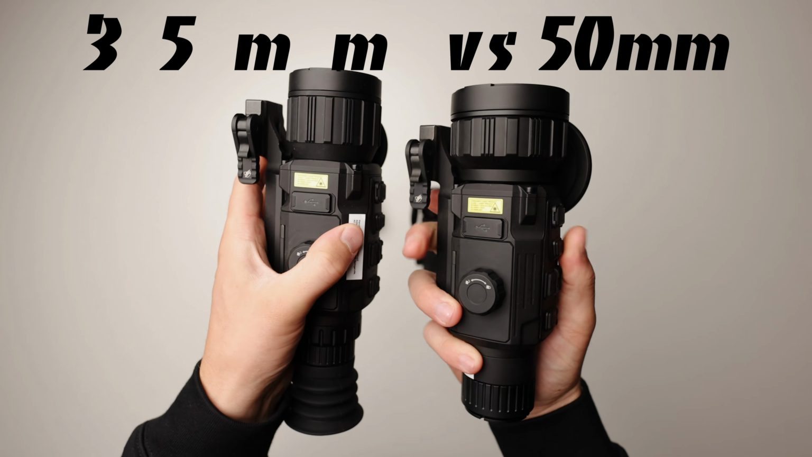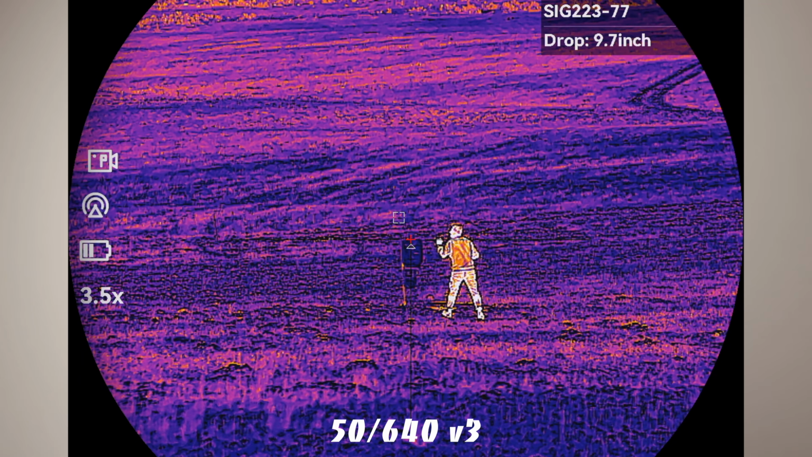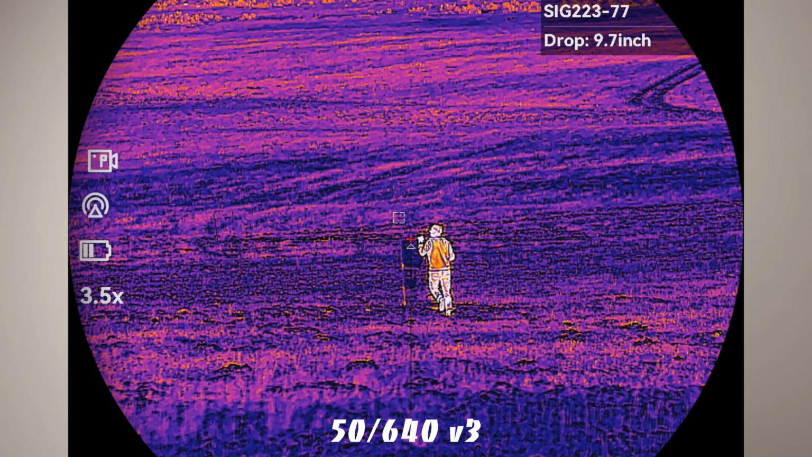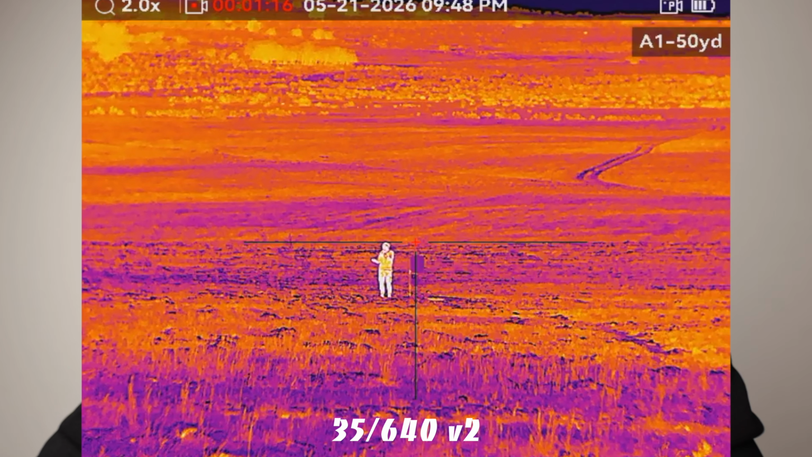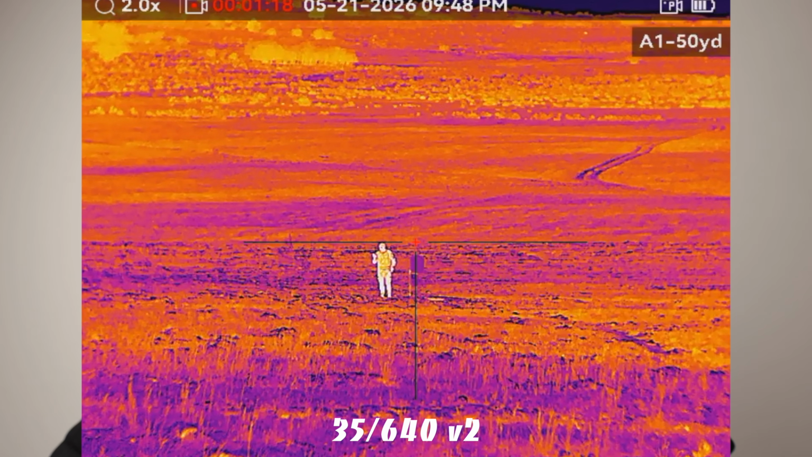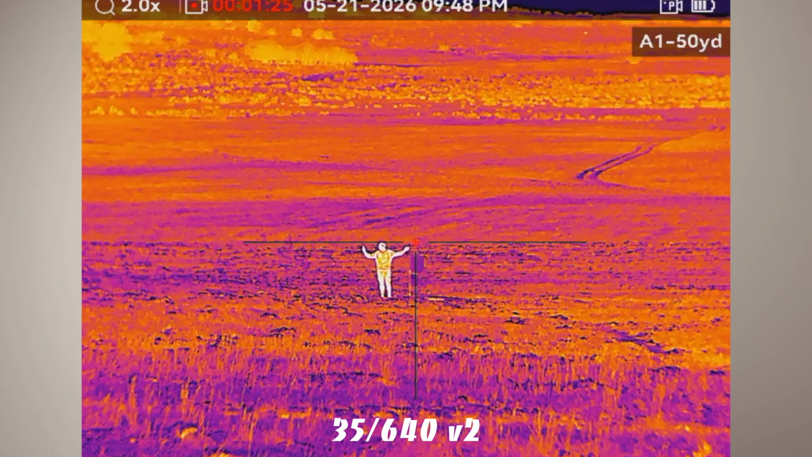Think of it like a 35mm lens on a camera versus a 50mm lens. The 50mm technically is able to see further clearer, but the 35 version has a wider field of view and is easier to use at close distance. So if you're shooting often within 300 yards, make sure you consider the 35 version possibly over the 50, as you might like it more.